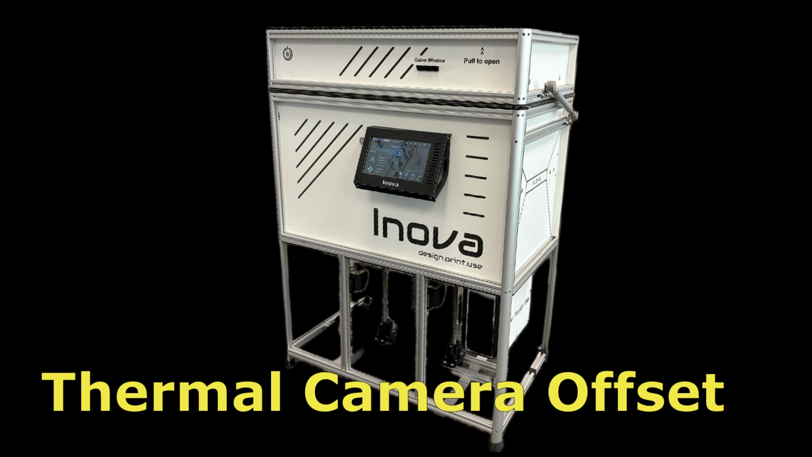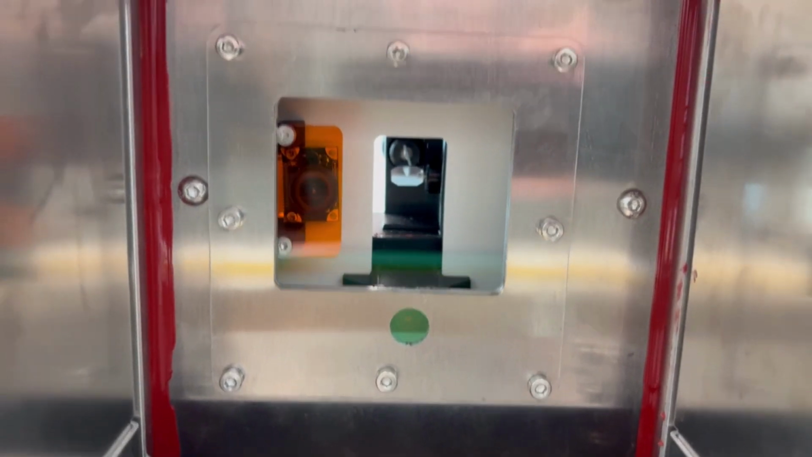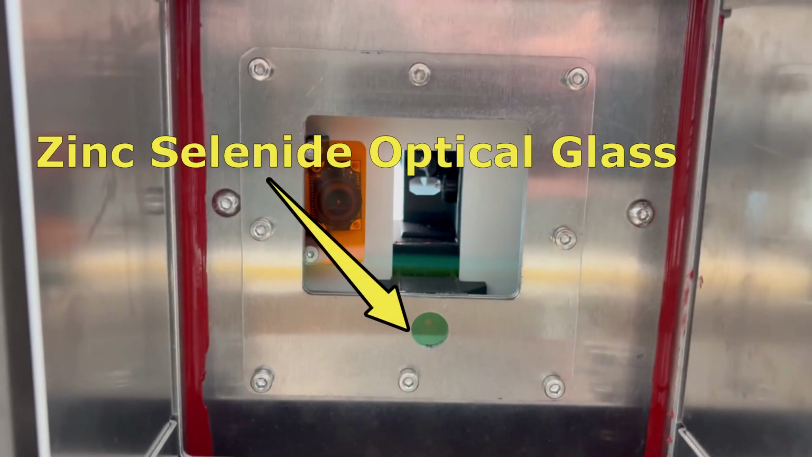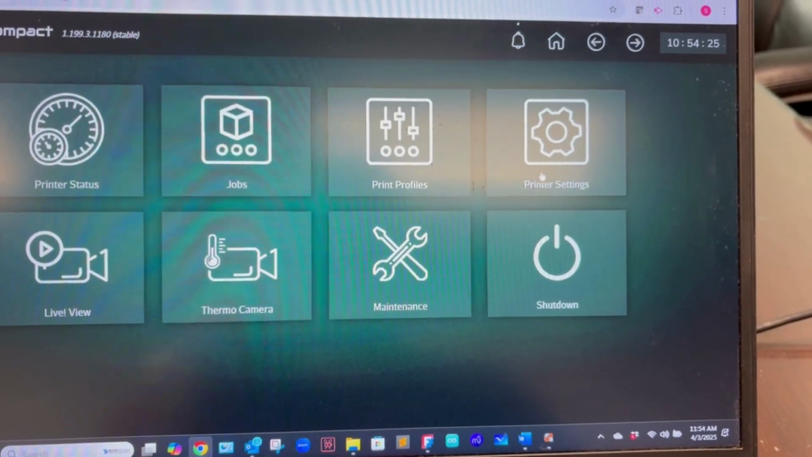So as we were brainstorming, Pavel mentioned that maybe we should calibrate the thermal camera specifically for my system to see if there was any difference between what it was measuring compared to the real world temps. Because the thermal camera lens is protected by the yellow tinted zinc selenide glass, it obviously impacts the temperature that it visually detects. So there's a built-in setting for the thermal camera offset, and that adjusts for this temperature difference. Now by default it is 12.5 Celsius, and that setting is found here in the printer settings.